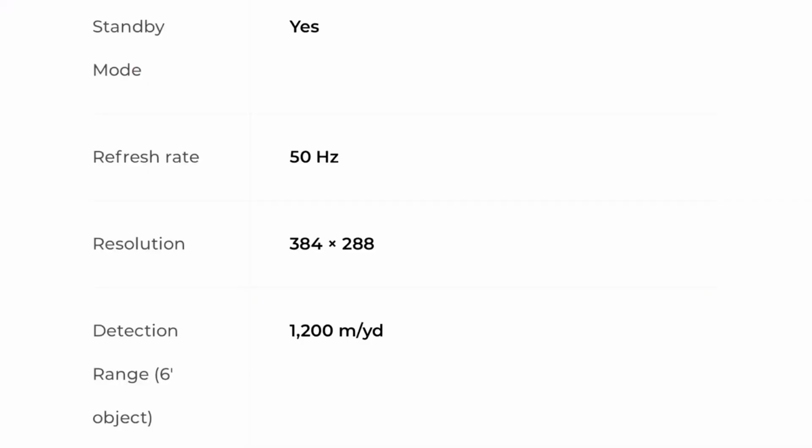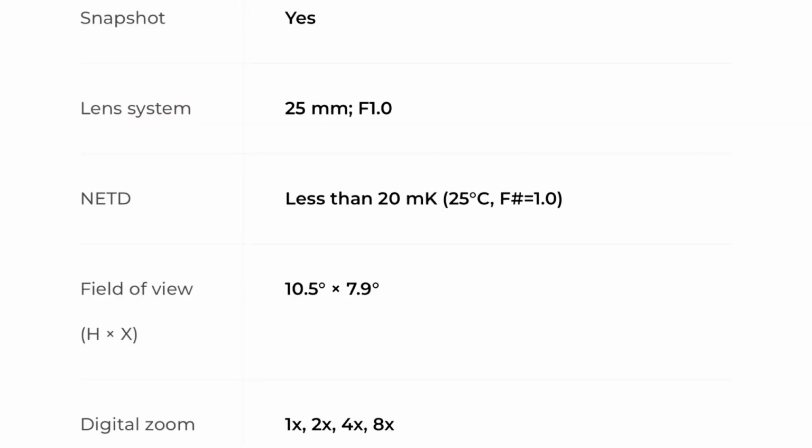Moving on from that, it does have a 50 hertz refresh rate, resolution of 384 by 288, detection range, as we were just talking about, with a little bit of a higher base mag. It does say you can detect a 6-foot object at 1,200 yards. You can also take a snapshot. The lens, I've already told you guys, 25 millimeter objective lens on that.